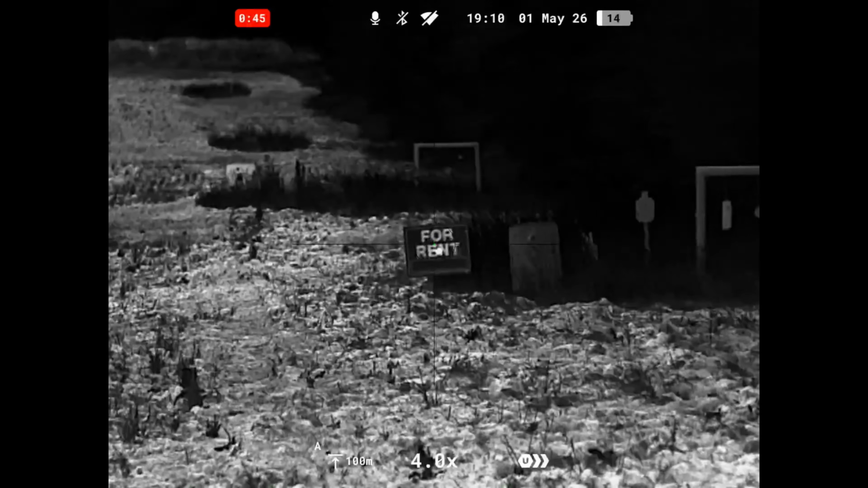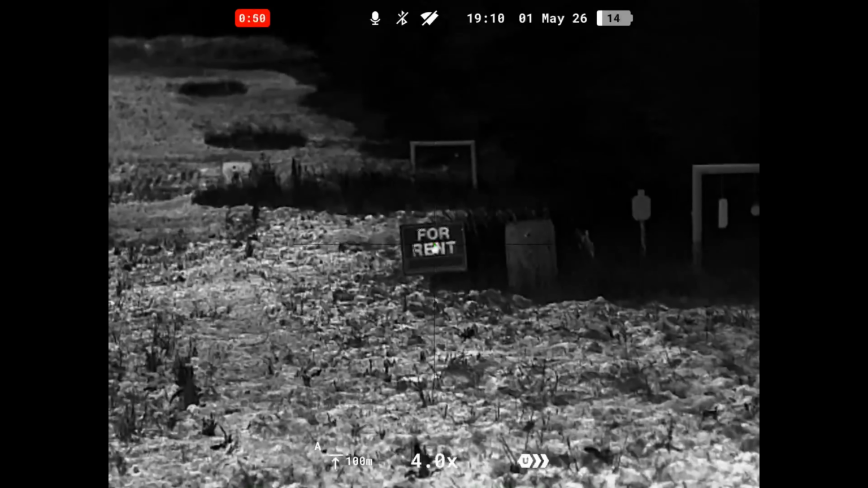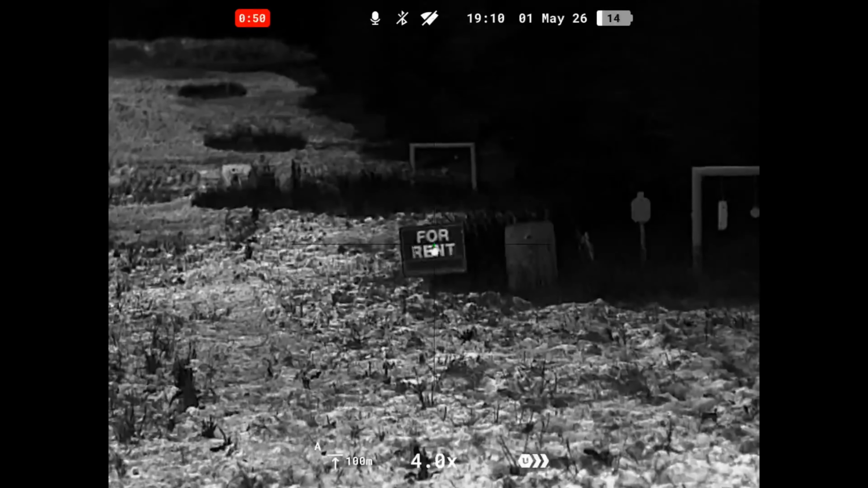So it looks like we hit the very top right of the sign. So I'm going to walk out, put a piece of flashing tape on it, and then we're going to come back and take our next shot. Alright guys, we just walked out. We put our piece of flashing tape, and you can see that plain as day right there at the top. Now we're going to change our X and Y values.